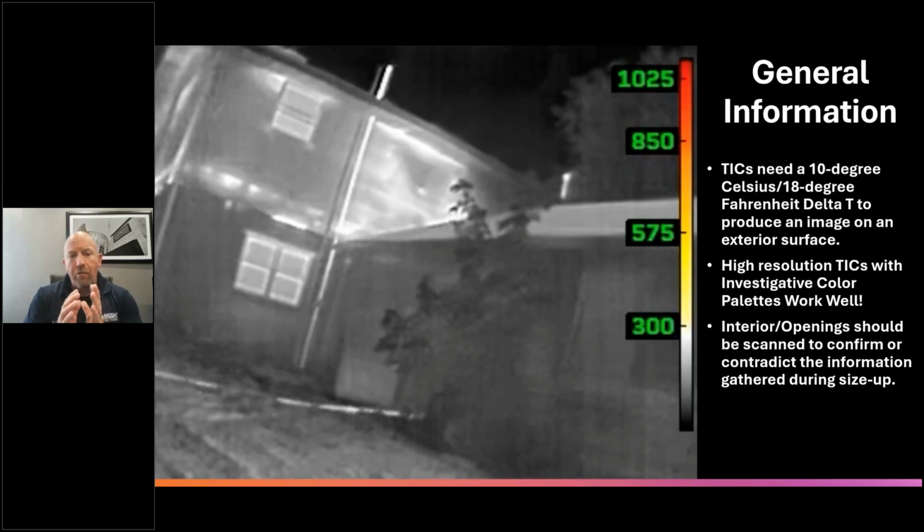There has to be enough contrast from the inside to the outside with the camera's thermal sensitivity and resolution to pick that up. If it's only a few degrees off, 2 to 4 degrees, you're probably not going to see it. You can have an insulation gap there and they wouldn't see it. But if they have at least around 20-degree temperature differential, they're going to see it.